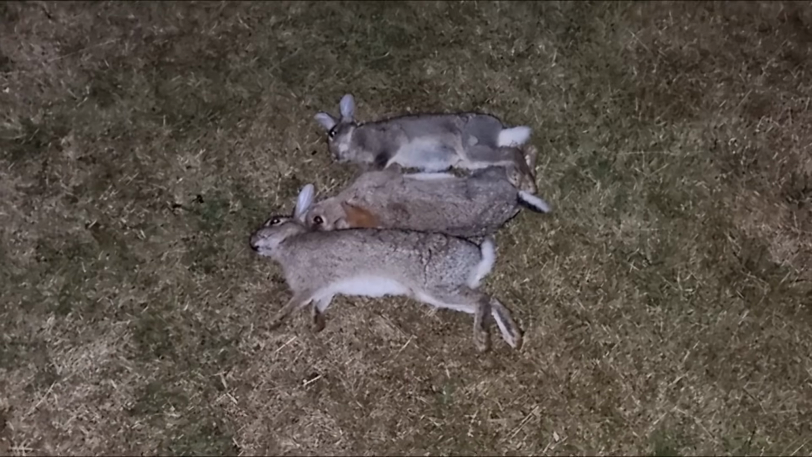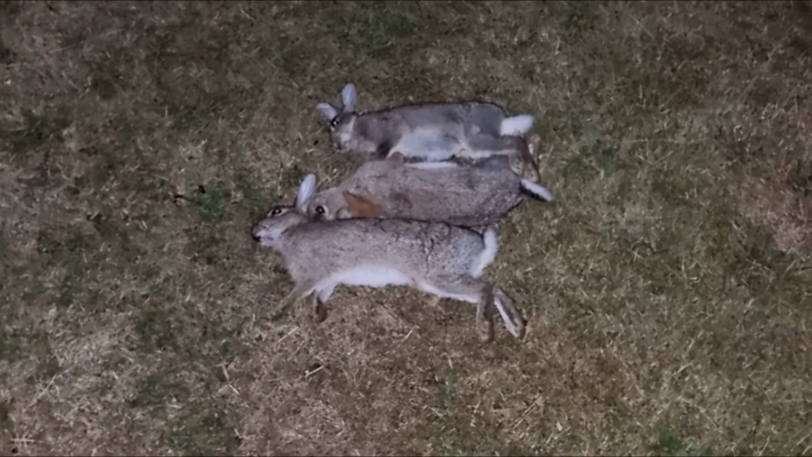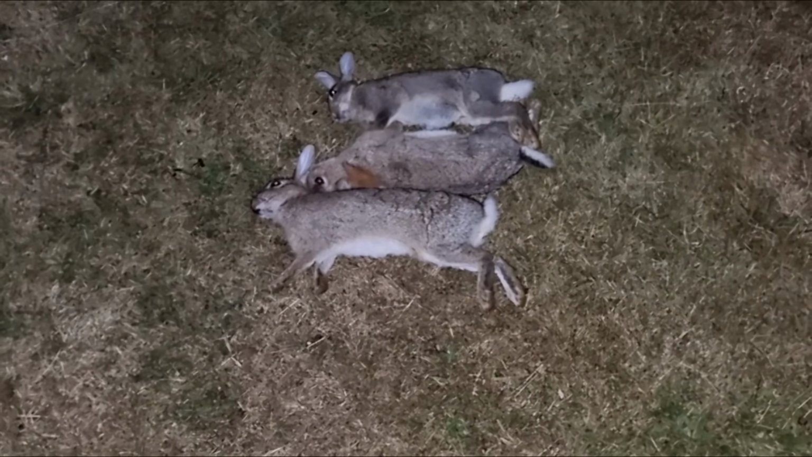Right, so that's them 3 collected up. And now I'm going to have to go back and look for my trigger sticks. But lucky for me, I did bring a torch. So it's quite hot tonight.